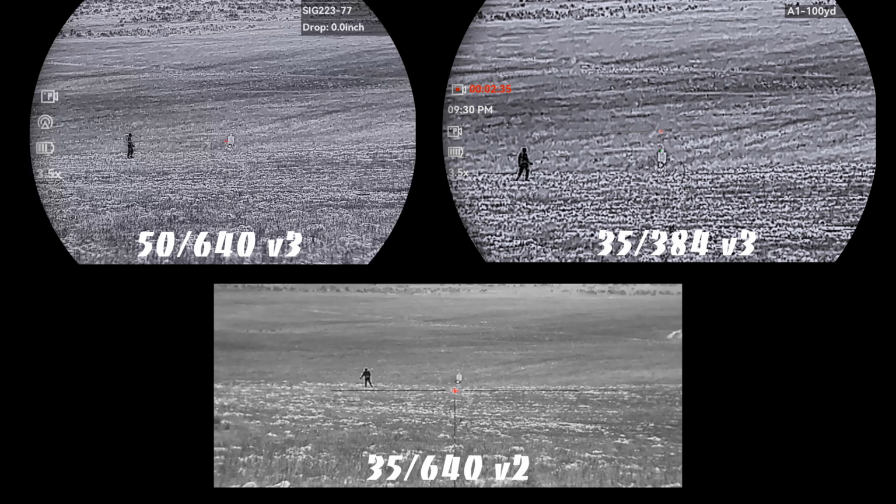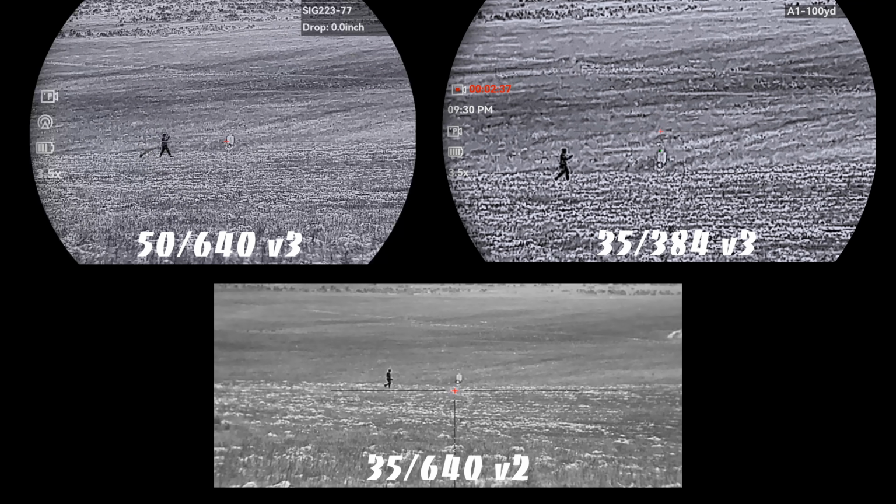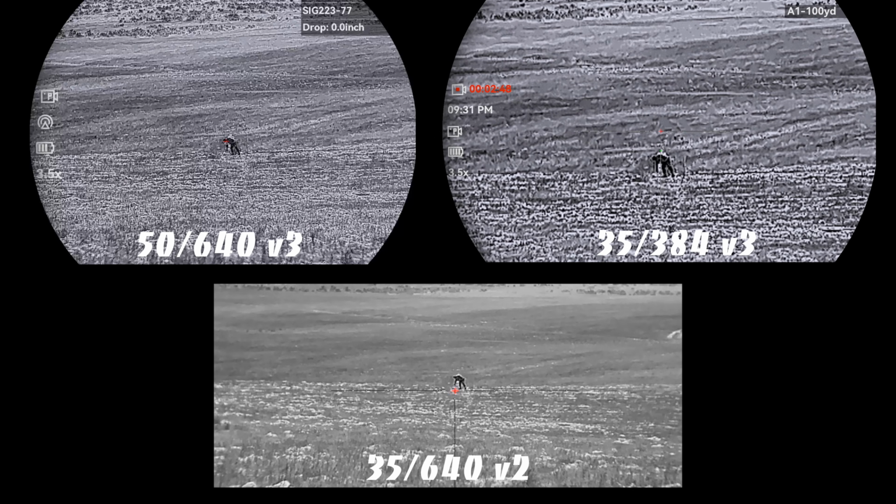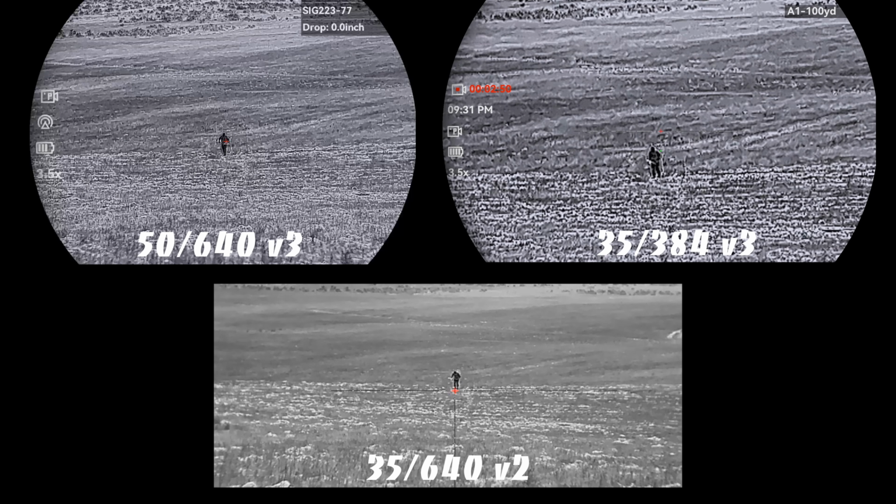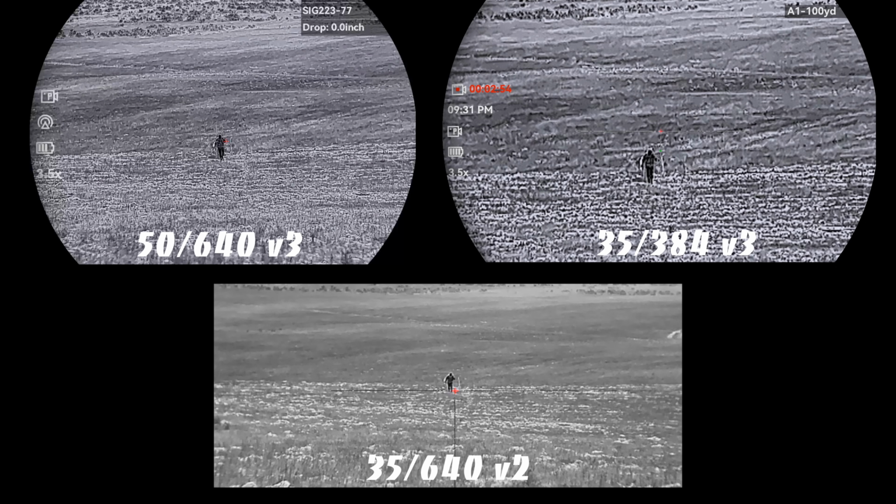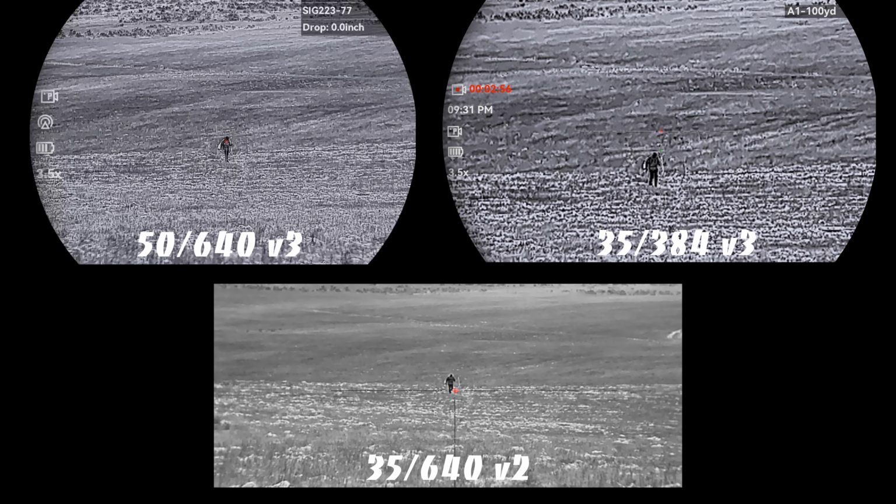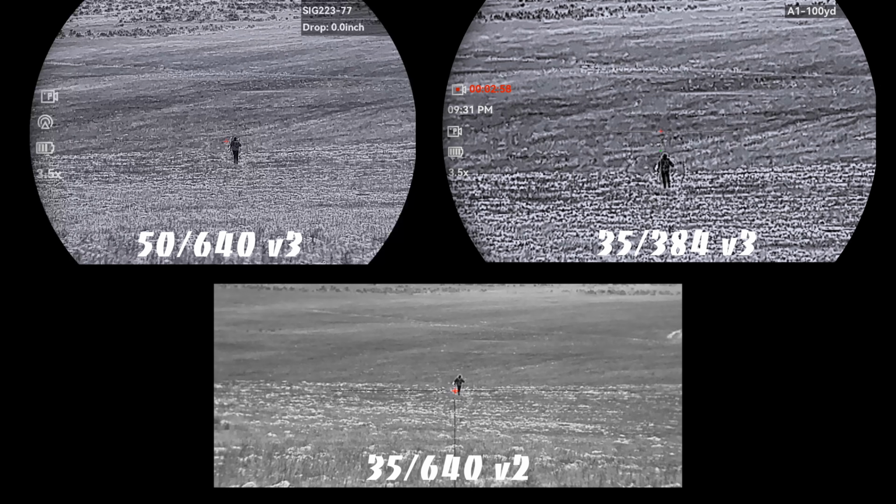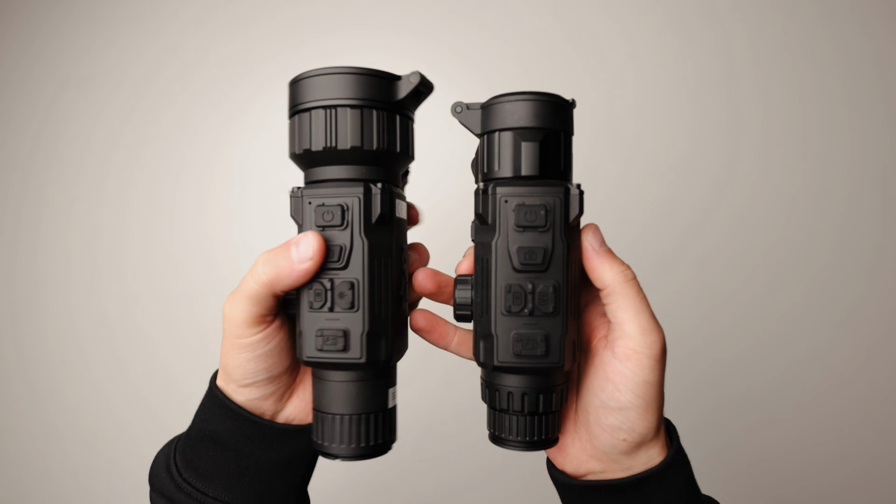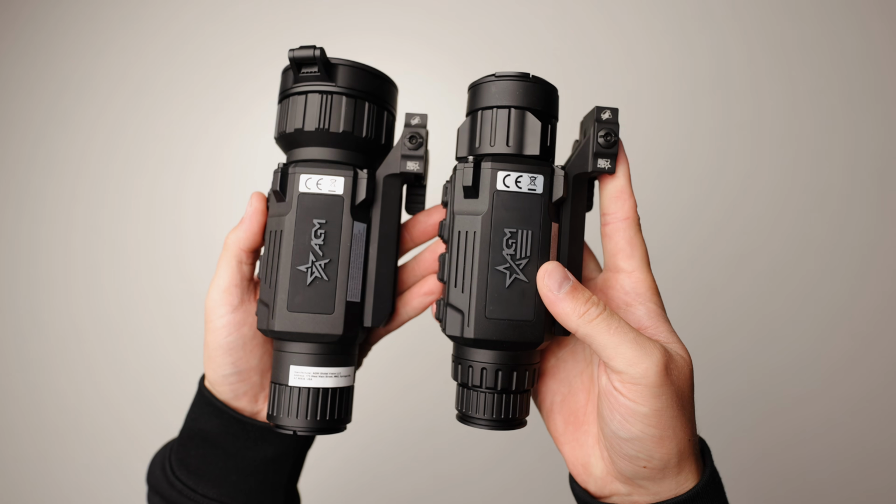Though I do think the 50-640 has its place, especially if you're doing mostly long range hunting, and again, like I said before, the 50mm lens is extremely clean looking, so there are pros and cons for sure there. It's almost like both would be good to have. Maybe your buddy is scanning the field on the 35 and you're the target identifier and precision shooter on the 50. I do think the upgrades are worth it even if you already have the version 2.